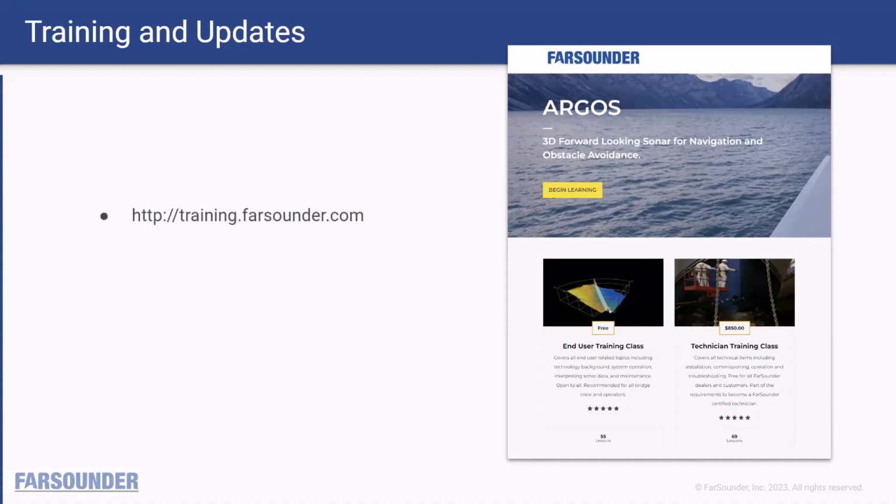Additionally, if you want to dig into the details of all the technical things about our products, you can check out our free online training at training.farsounder.com. We offer both end user training classes and technician training classes. In addition to the training, which we offer to all of our customers, we also offer our customers regular software updates. And of course, we can support them also through remote TeamViewer sessions.